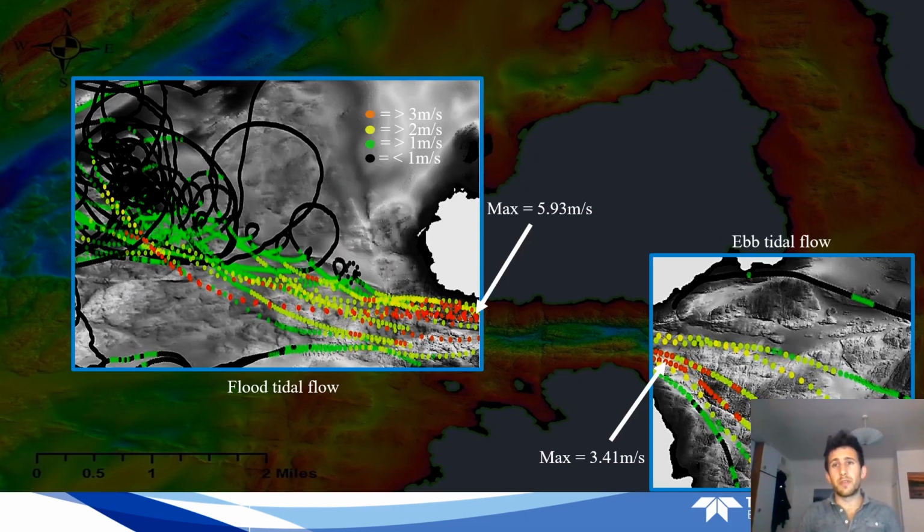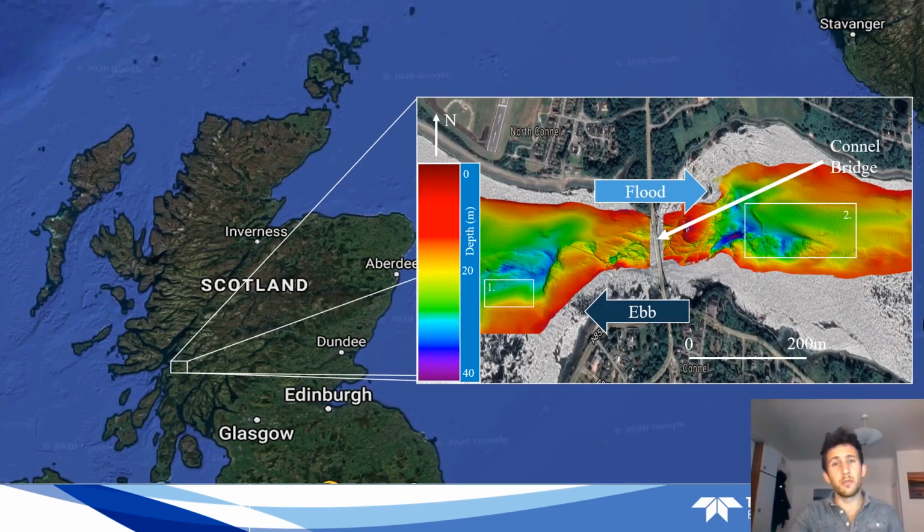The coloured circles represent GPS coordinates of drifters, essentially floating bodies with antennae attached that were deployed in the Gulf, with the colour representing the speed associated with the drifter at that point. The maximum flood tidal speed recorded, as you can see, is 5.93 meters per second, or more than 13 miles per hour, 11.6 knots. Whatever the units, it's really fast, and the contrasting ebb flow speed, albeit slower, is still strikingly quick.